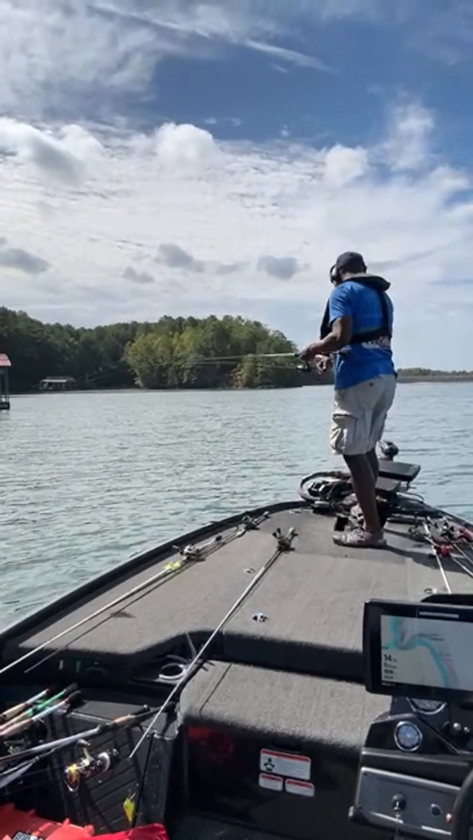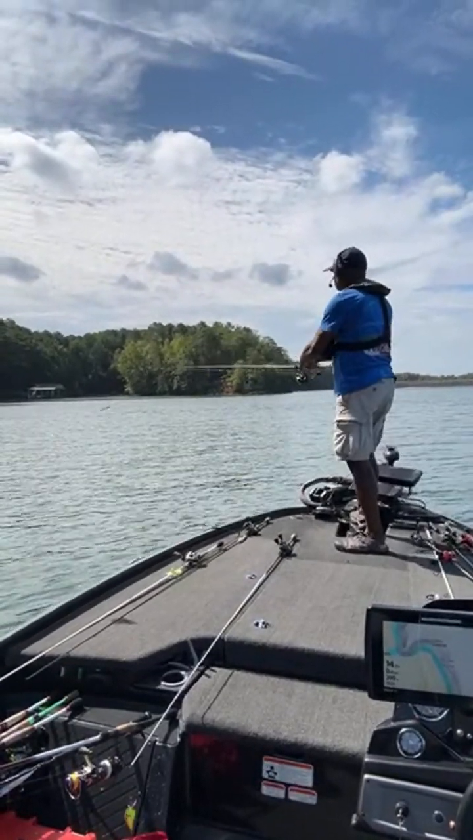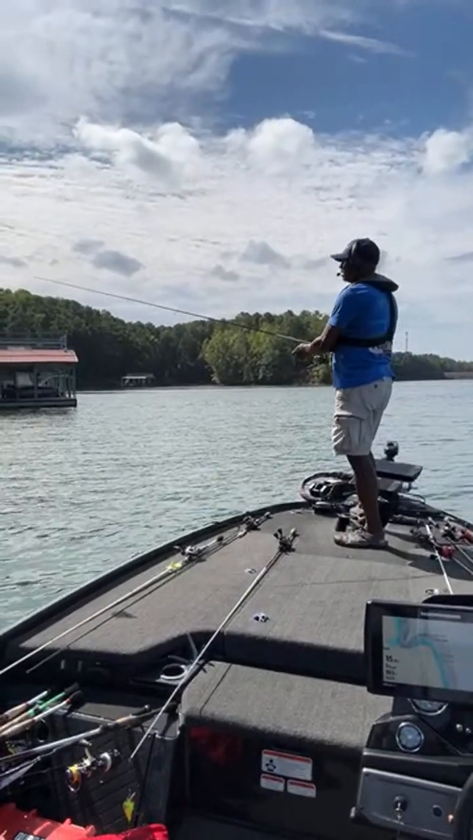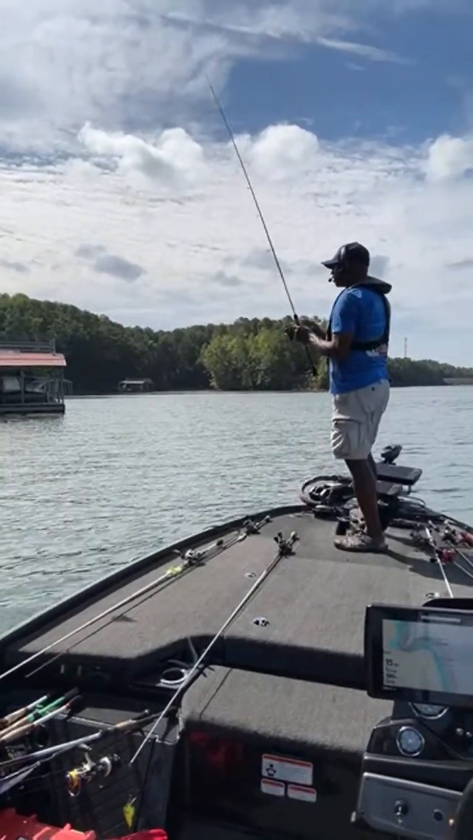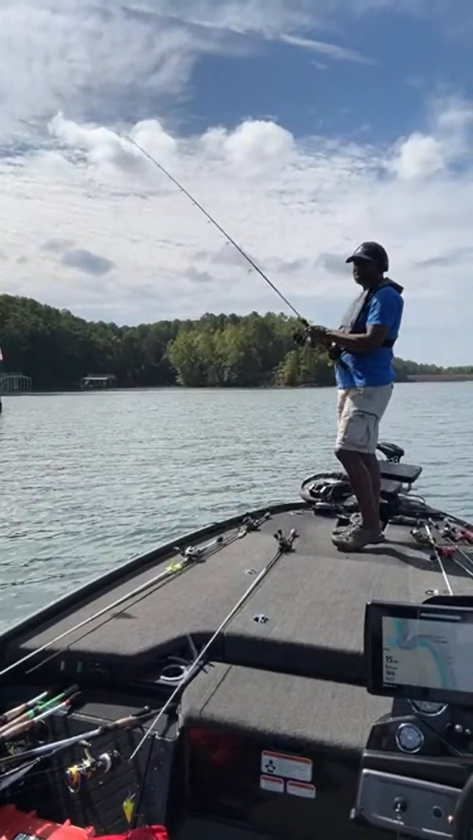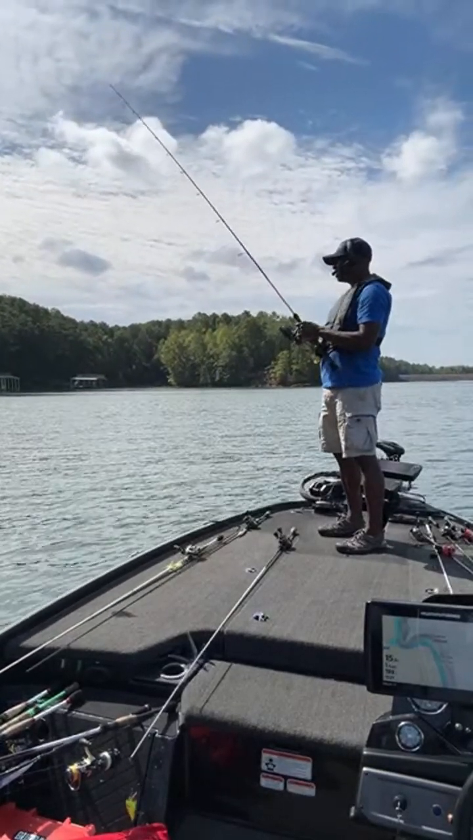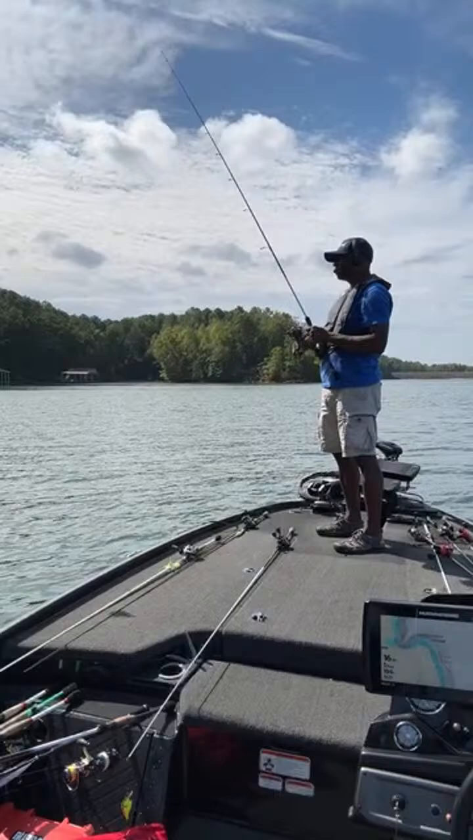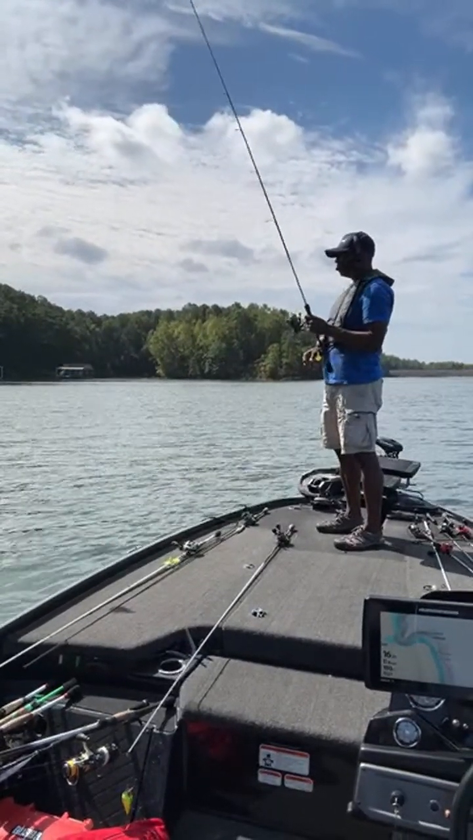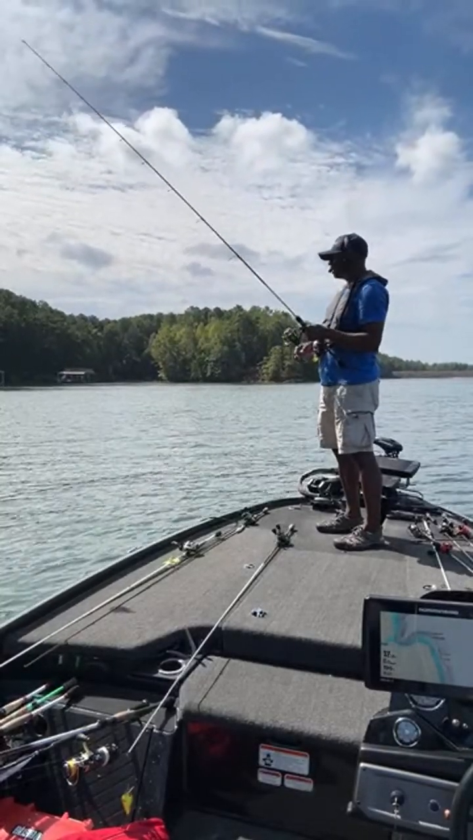All right, let's keep moving. It's another lay down right here. Let me try that. So right now I'm just hitting some wood, guys. I might come up on a brush pile or two whenever we get closer to these docks. So then there's another lay down right here. I'm just bringing this crankbait right down the base of this lay down. A lot of times there'll be a largemouth or something sitting under these lay downs, but over here they're like, no, partner, we are not home today.